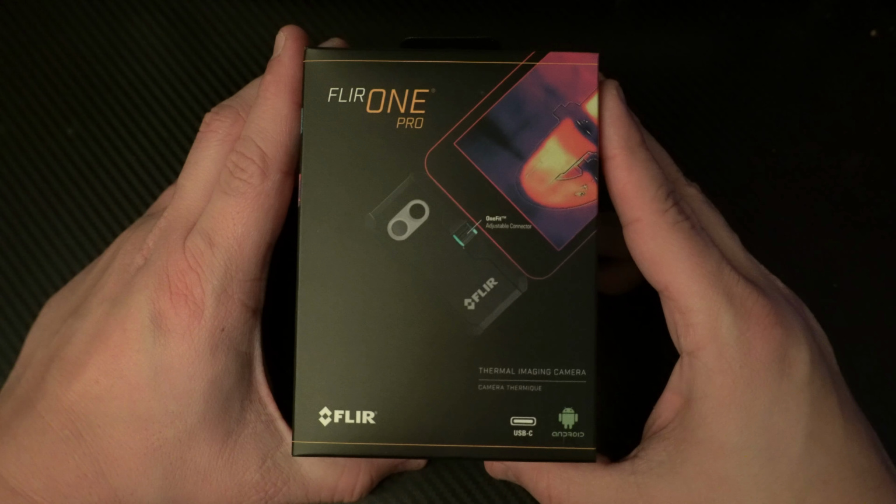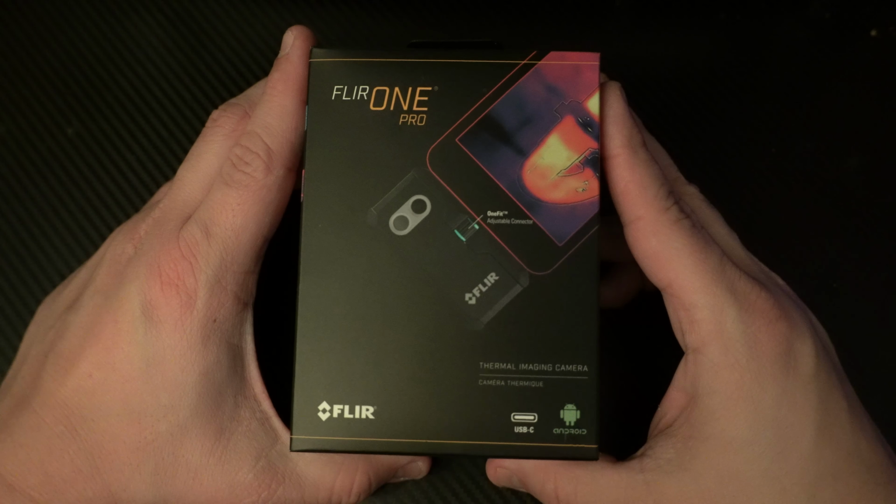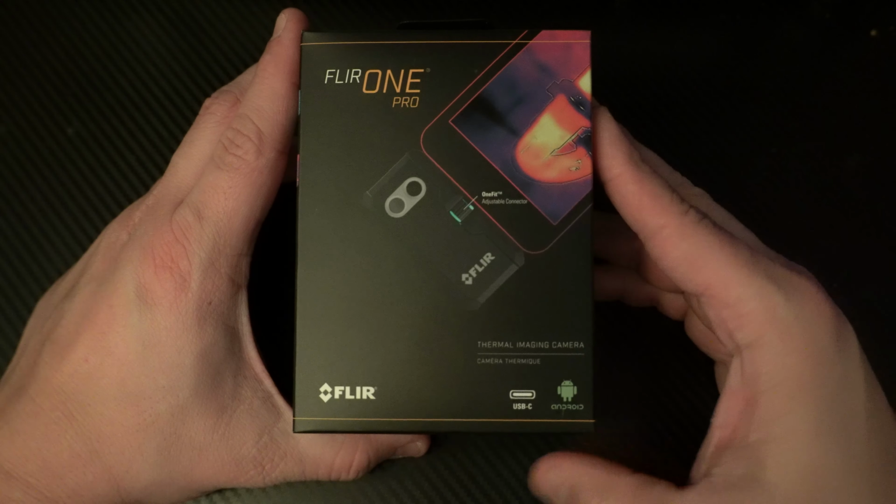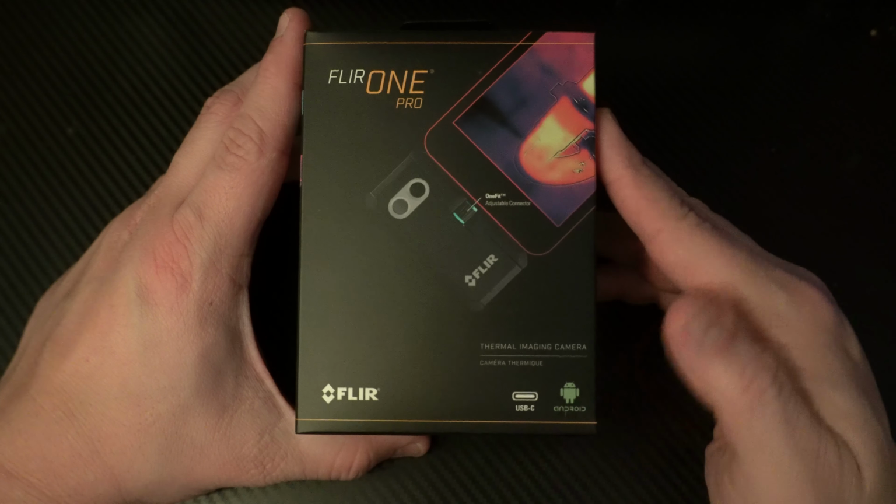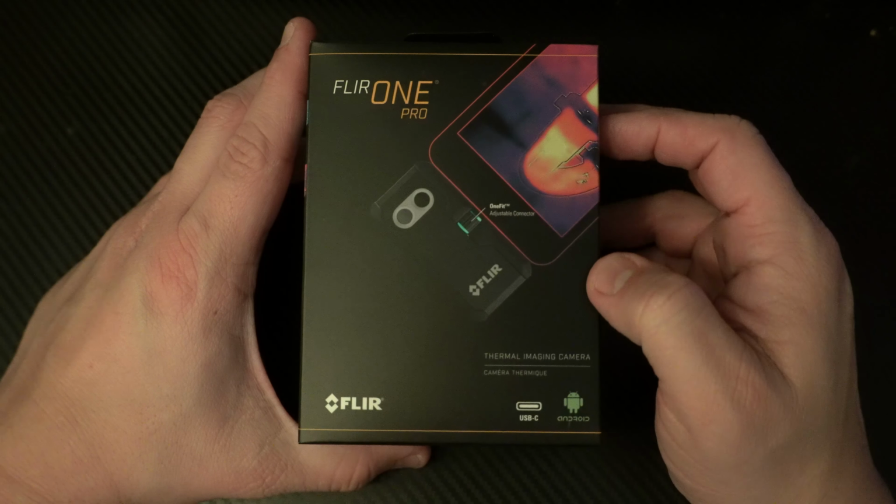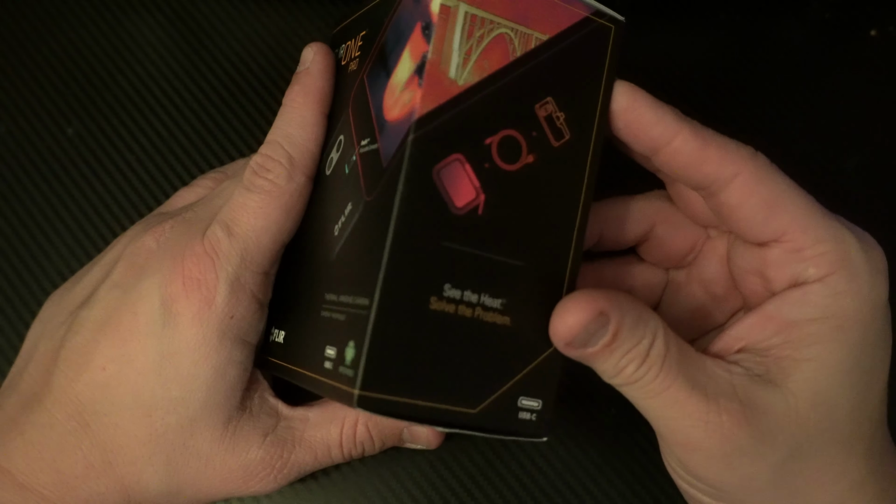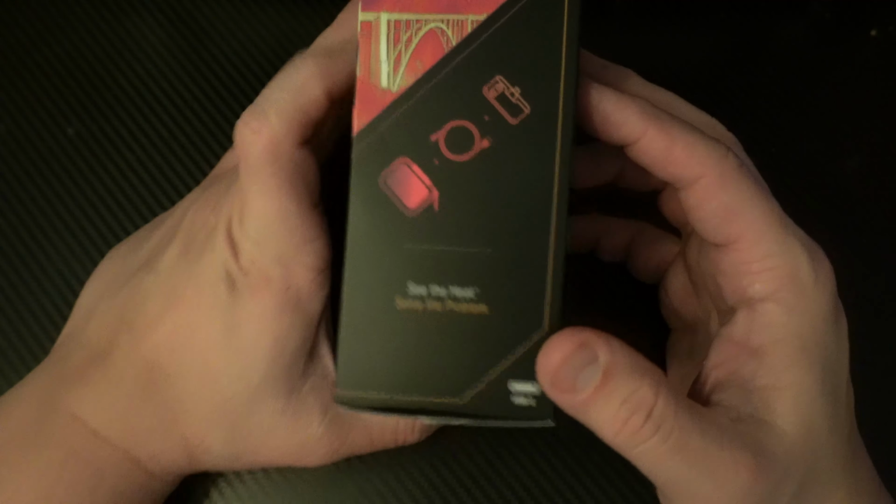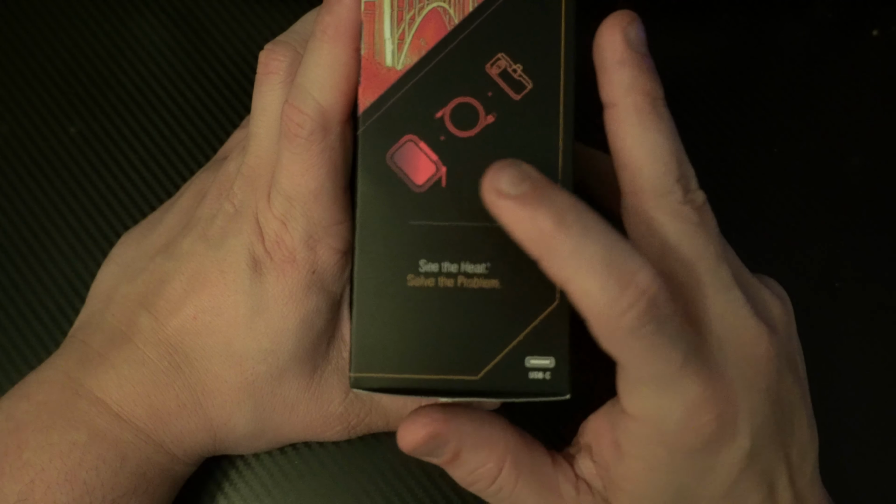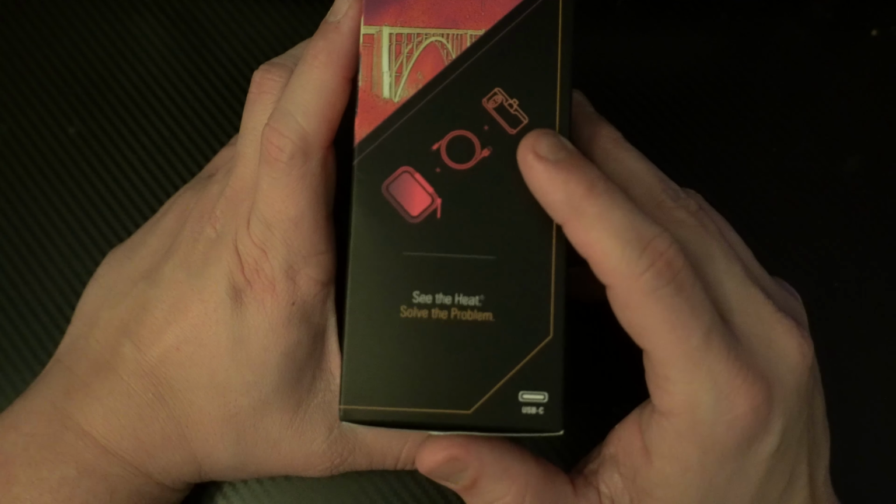So I came across something. It's a relatively new device. Alright, so this is the box that you're going to get when it comes in. This particular one is made for Android using a Type-C connector. As you can see, it basically attaches to the bottom of your phone. It does have a carrying case, a USB Type-C cord, and the device itself.